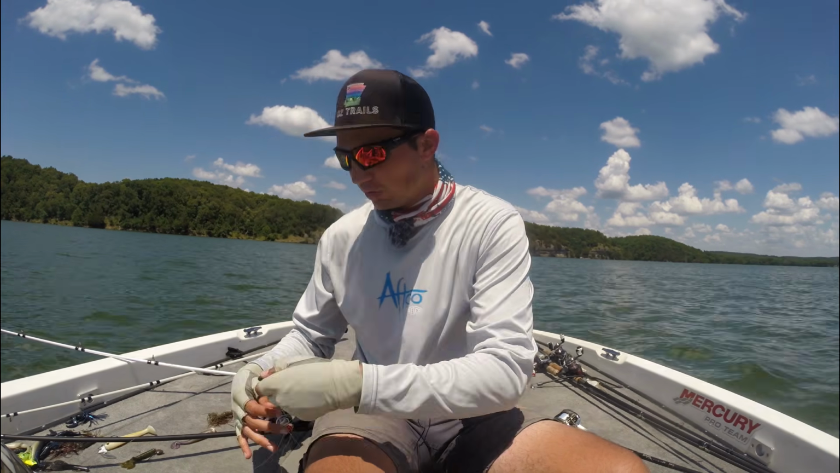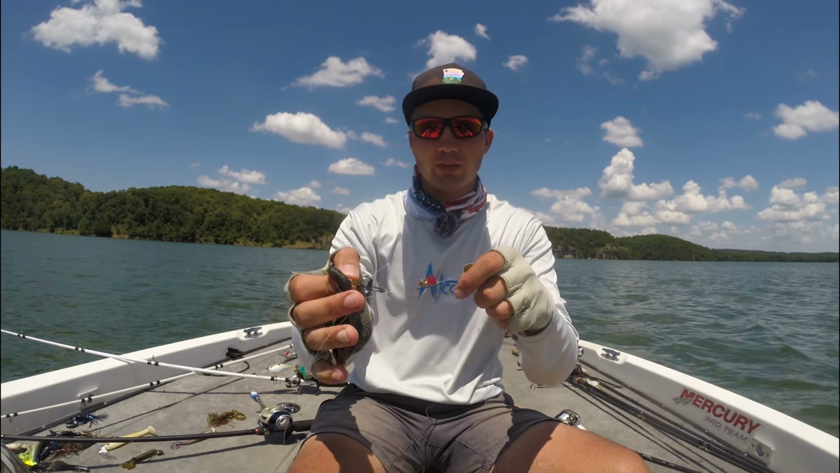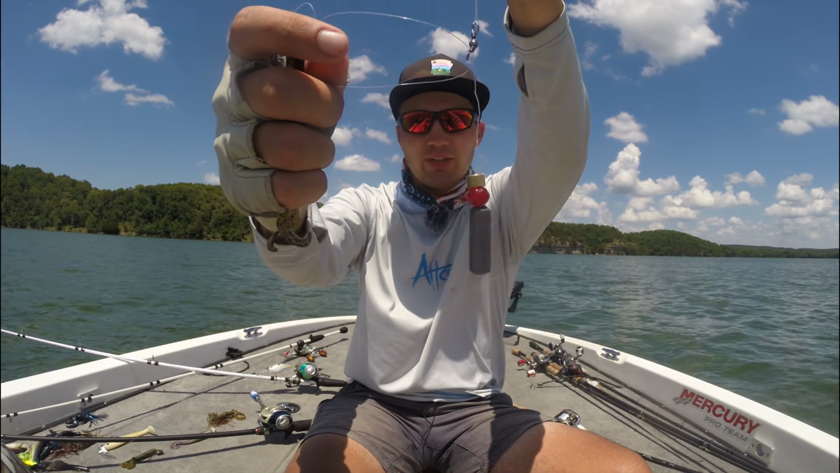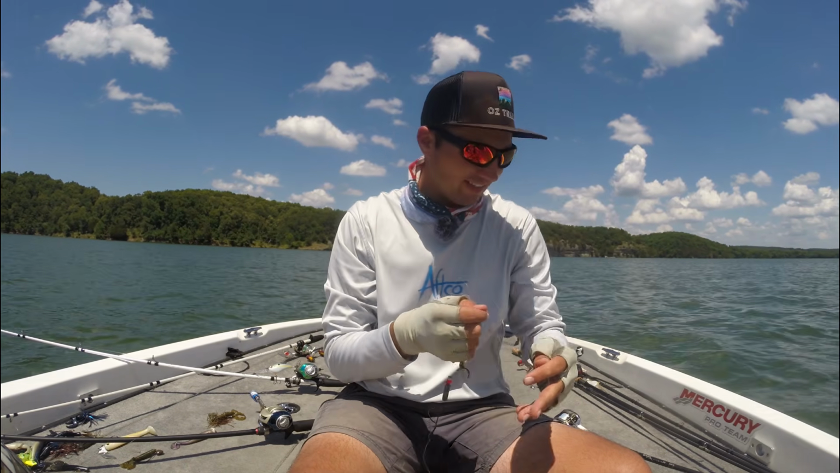And then when the fish first pull off the bank, I'll also throw a Carolina rig a lot, and I'll just throw that with a 3/4 ounce little barrel weight here, and you'll have the bead and the swivel. If you want to know what a Carolina rig is, just Google that on YouTube. You'll find about 100 videos on that.